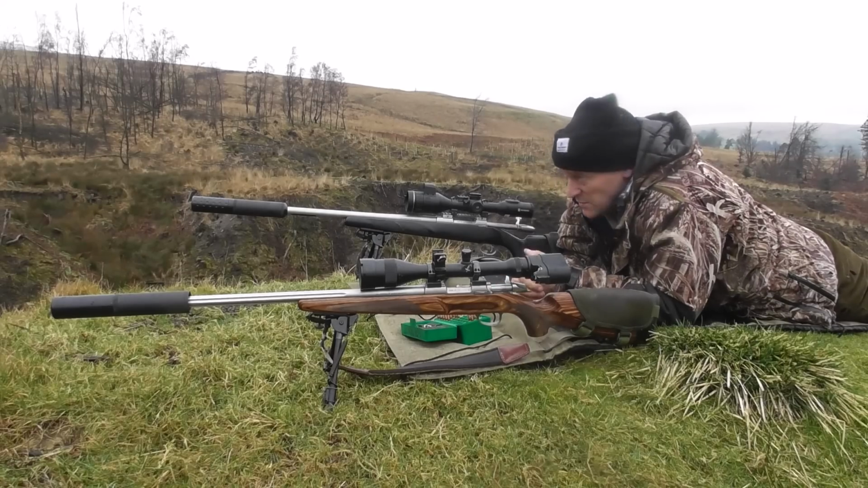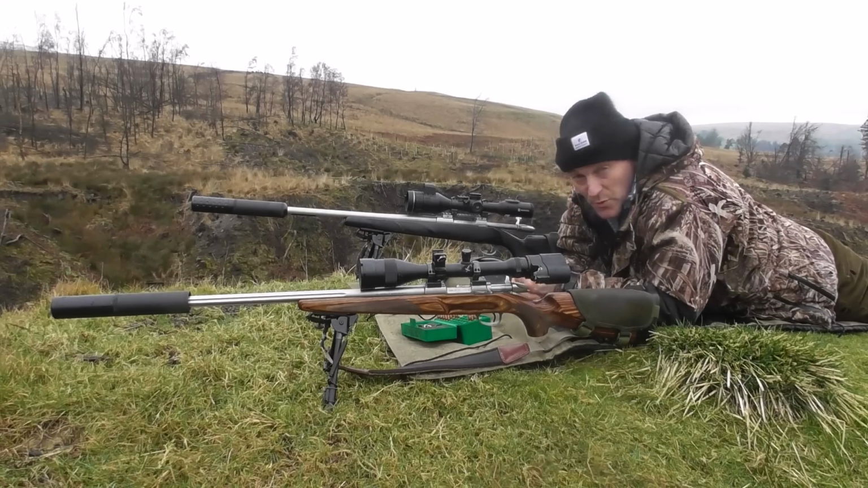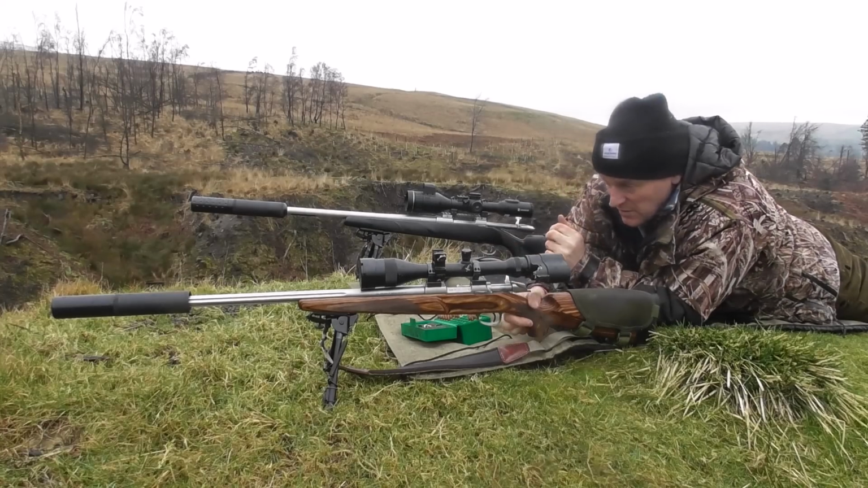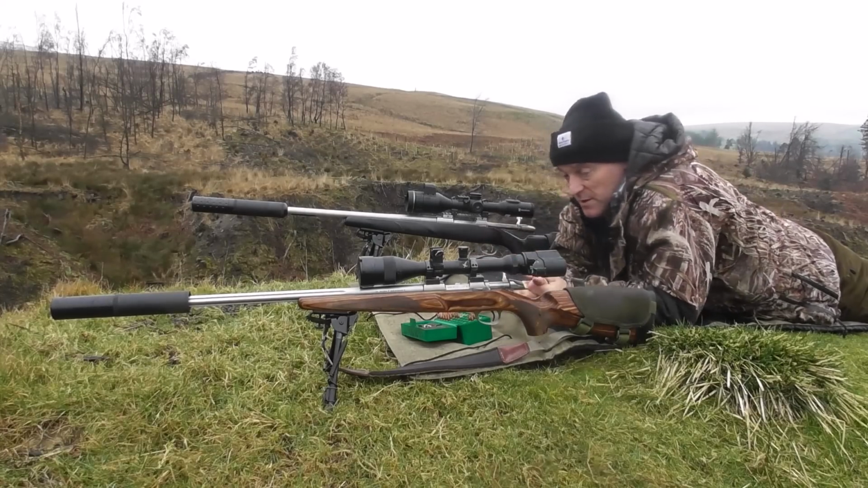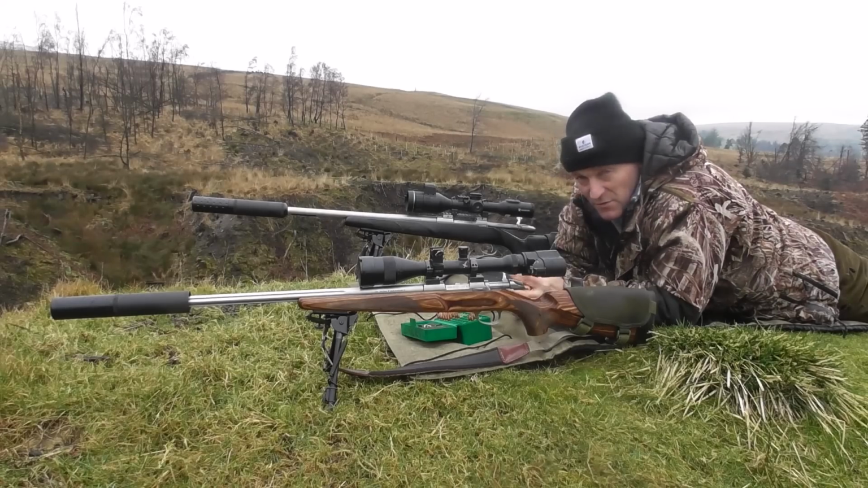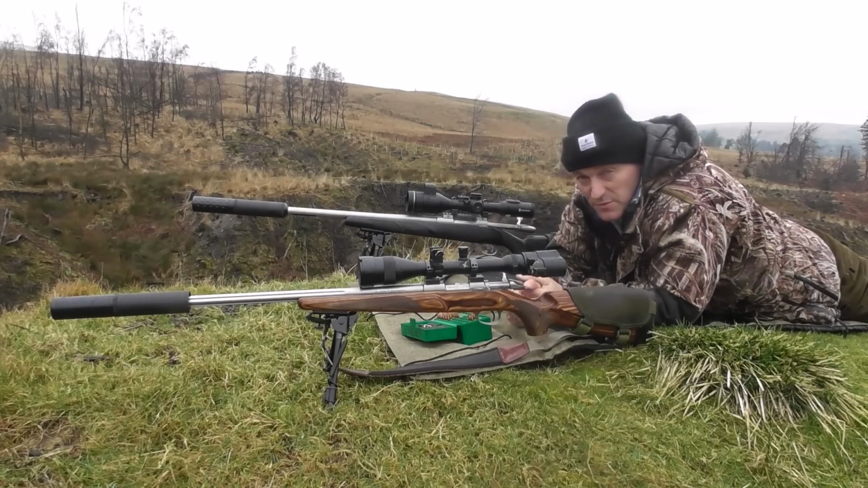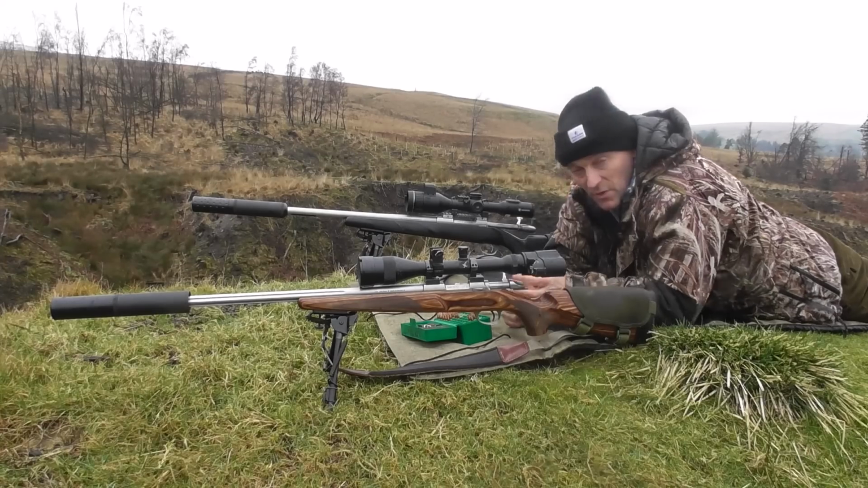Because I've had a few phone calls lately, and spring is around the corner, so fox control gets busy for me now. Also, I'm just checking my 223 as well. I've just put the Swarovski scope back on, but that never loses zero. It's an Optilock mount, and I take it off, put it back on, it's virtually spot on. So anyway, that's it. I'm gone for now.